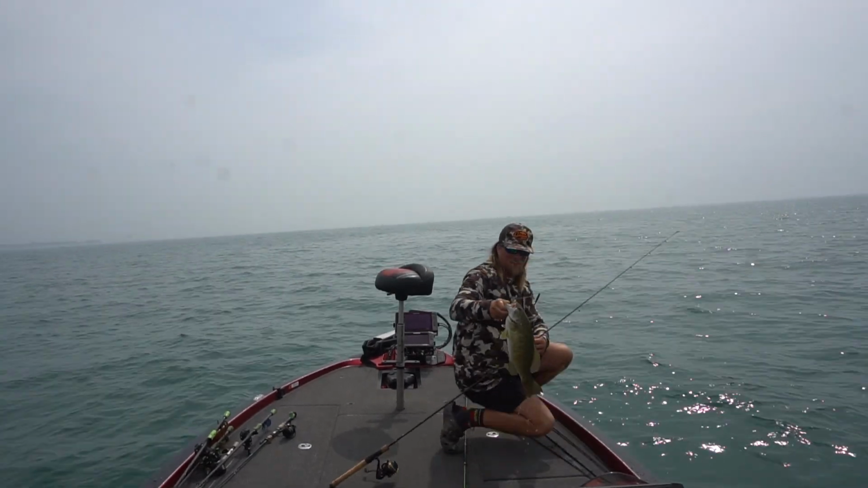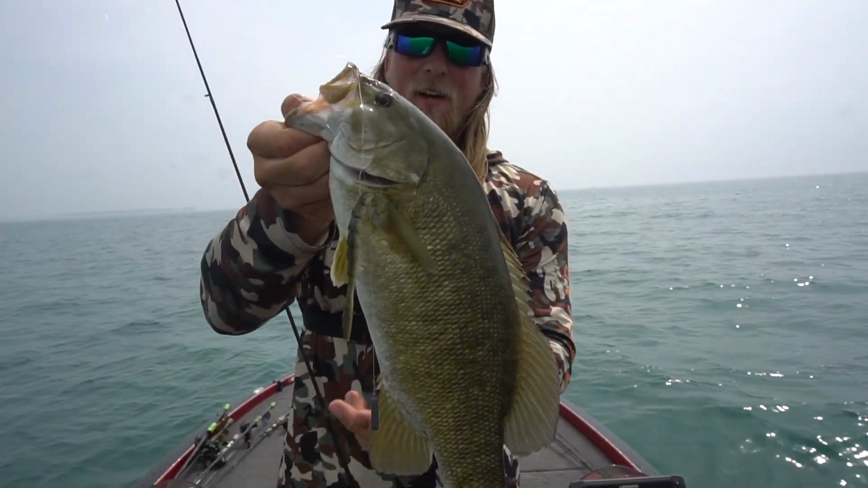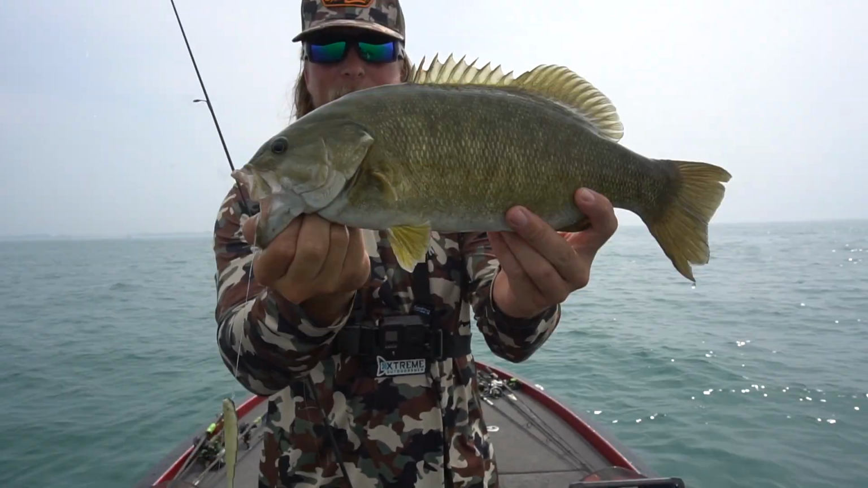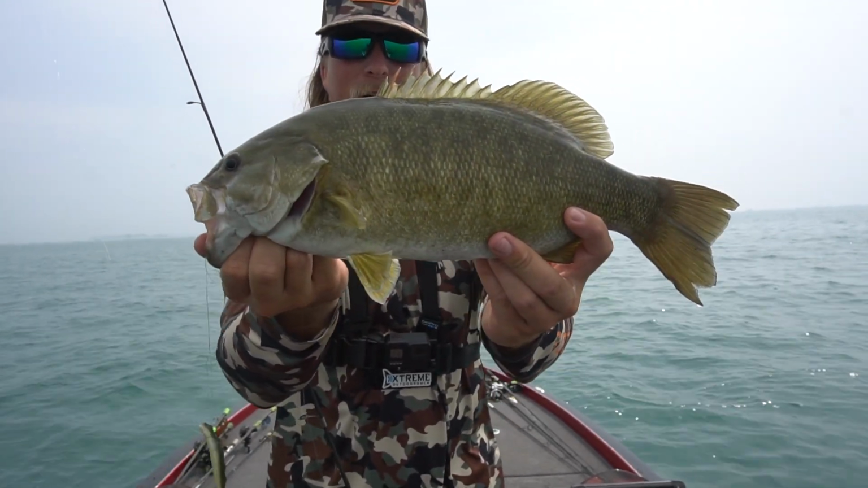Oh, check out that tank. Holy crap. That's a beast right there on that Guggen Baits drag and drop, guys. That's probably a 3.5, 4 pounder. Really nice smallmouth bass. This is just super fun. I love getting out here targeting these smallmouth offshore.